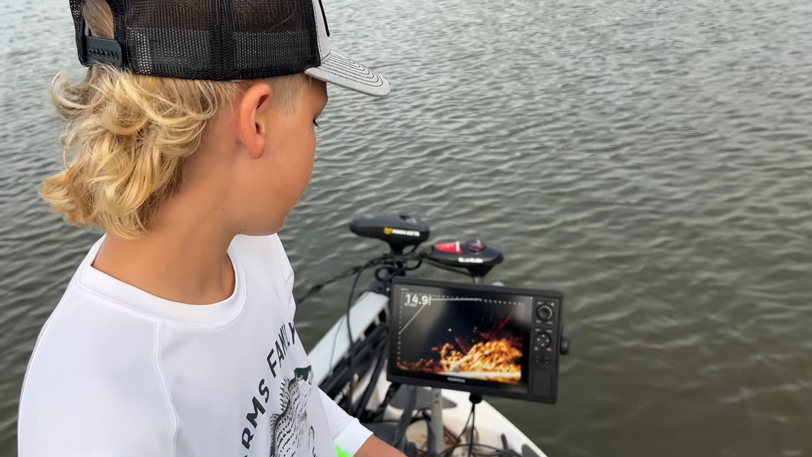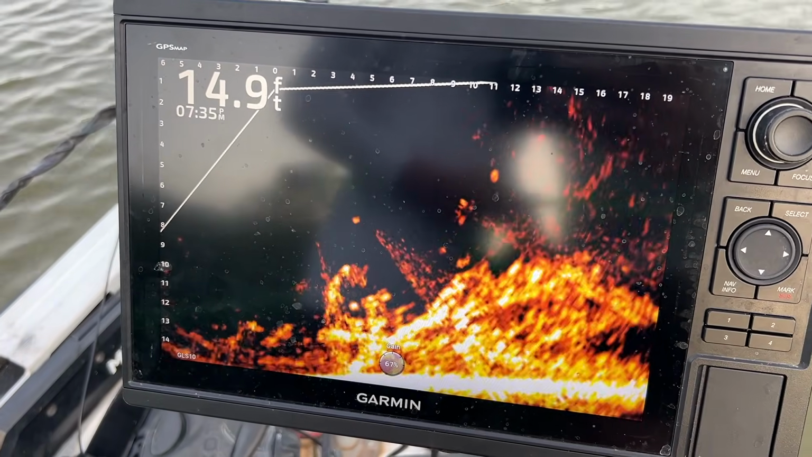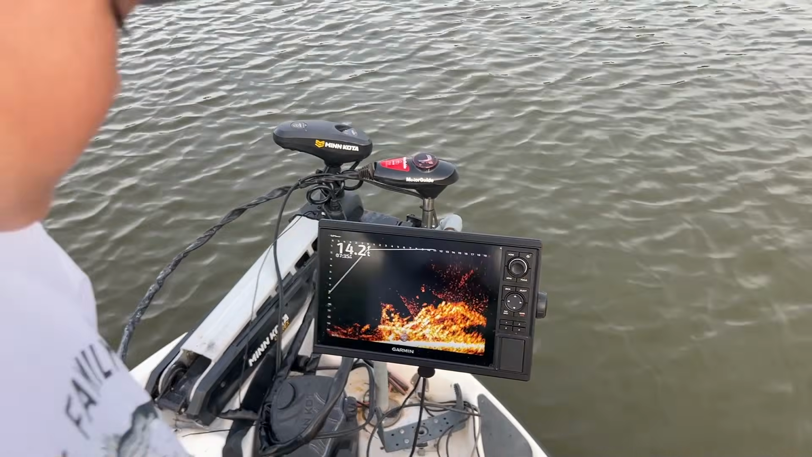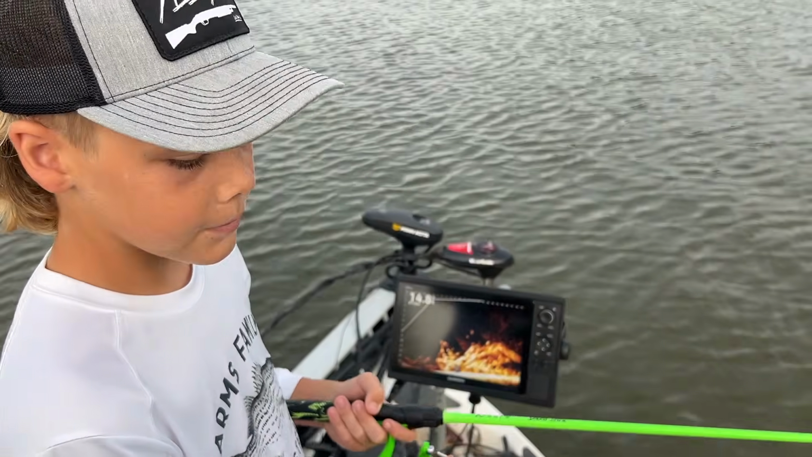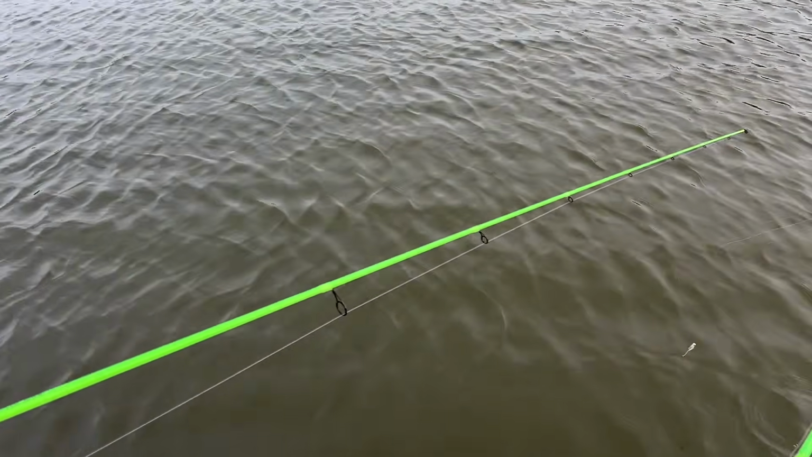Oh, there I am. There I am. You see your jig? There's definitely fish down there. You just got to catch them, buddy. Just drop it on there with them. Really? Look, it's that simple, man. What you just did.